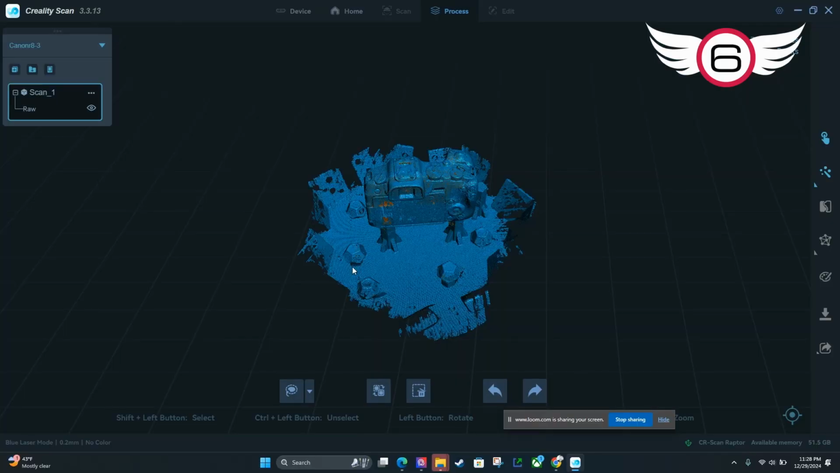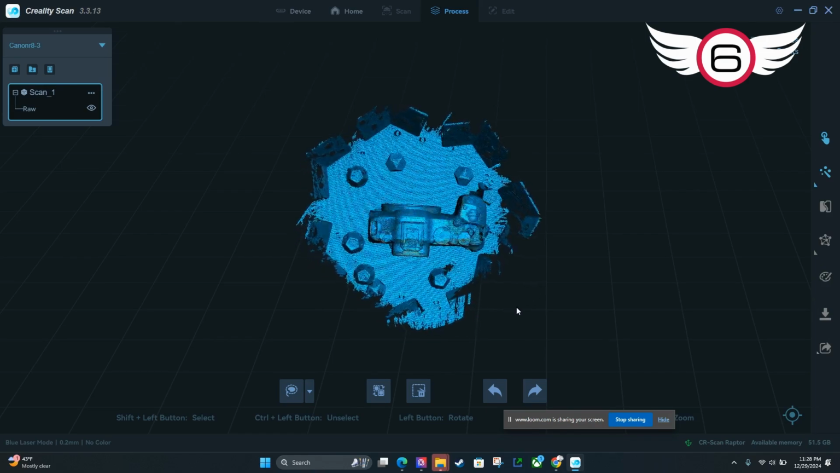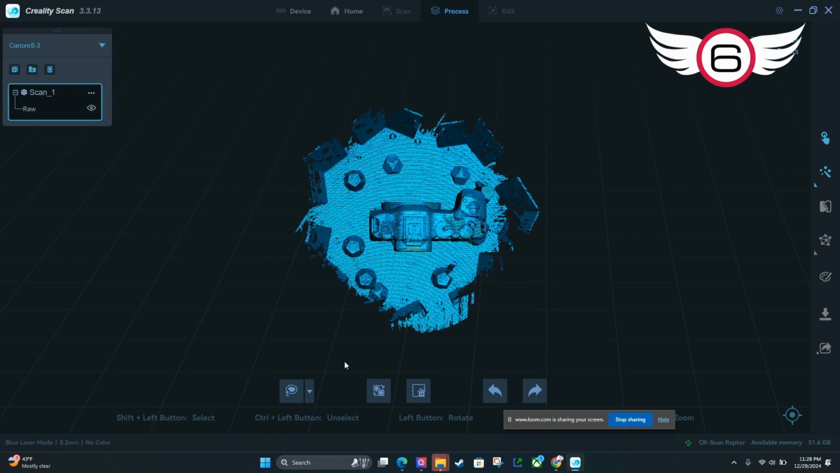All right, so now I have the raw scan, but if you'll notice here, I've got lots of data that I don't really need. So what I'm going to do is rotate this around to the top. I'm going to take this lasso tool, hold the left shift button, and draw a sloppy box around this camera from the top. And you'll notice that it selects the camera.